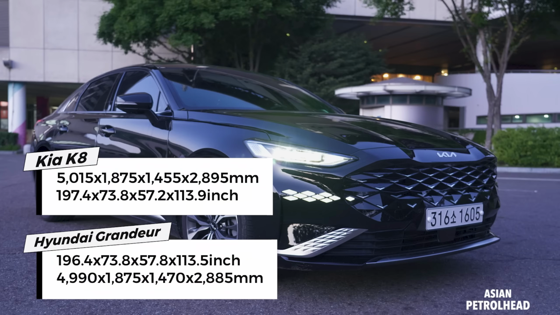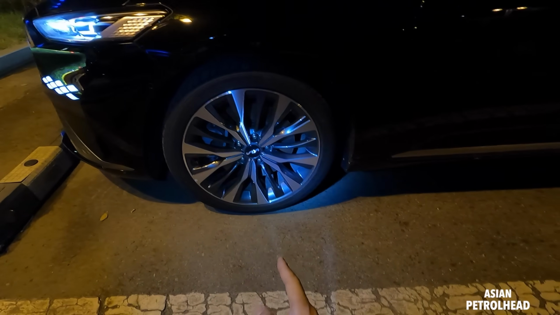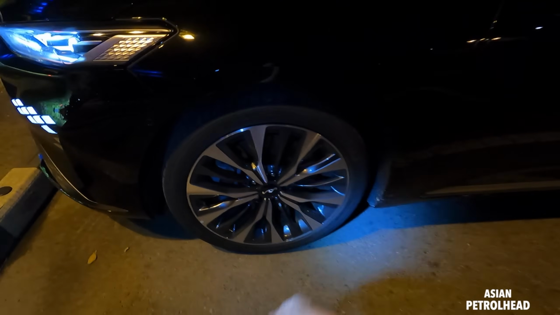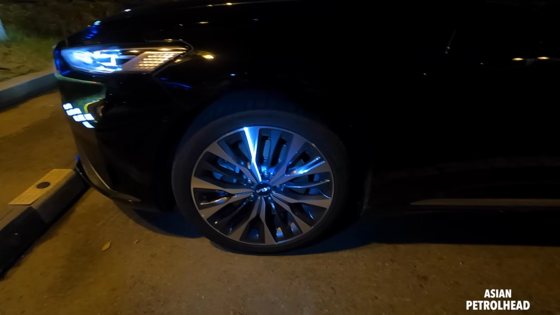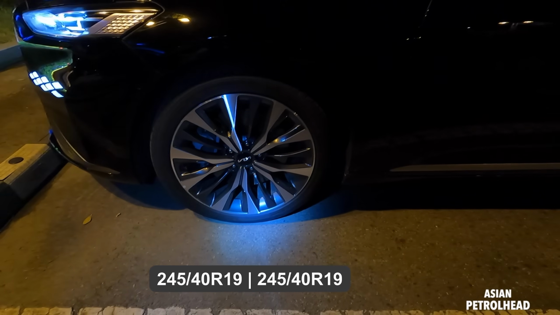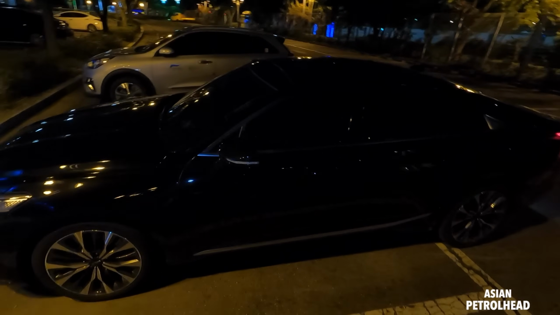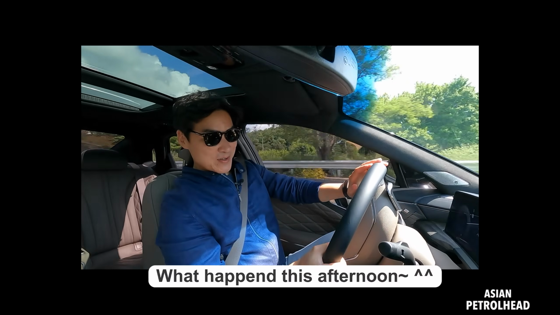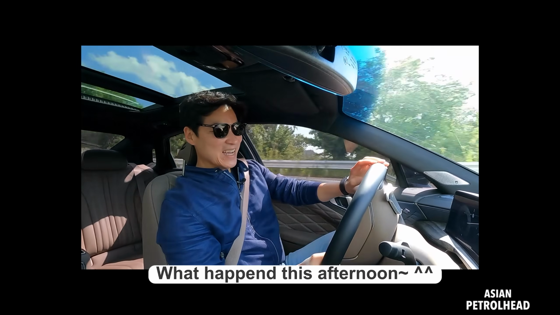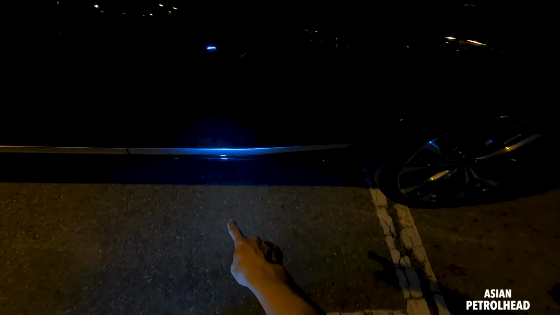It's wearing 19-inch rims, which is the largest one for this all-new Kia Cadenza. New Kia logo in the middle, looks pretty good. It's wearing Michelin Primacy 245/40 R19 on front and back. So it actually handled pretty nicely, and also brakes nicely.